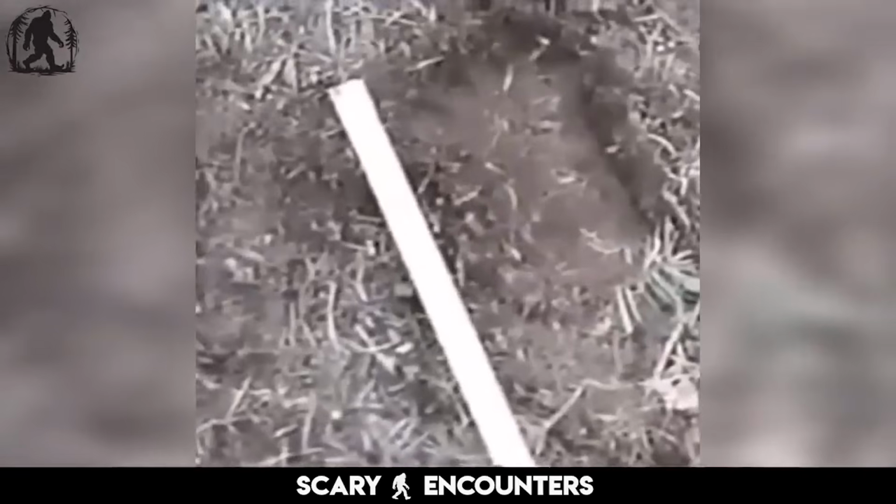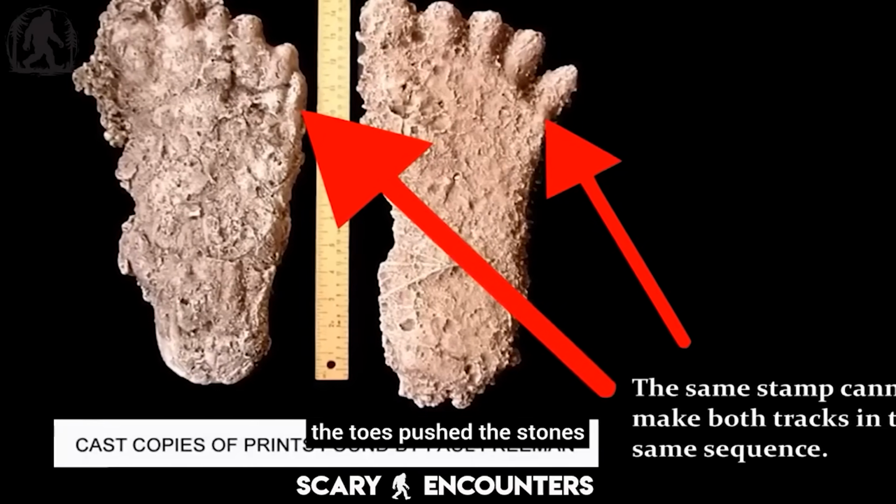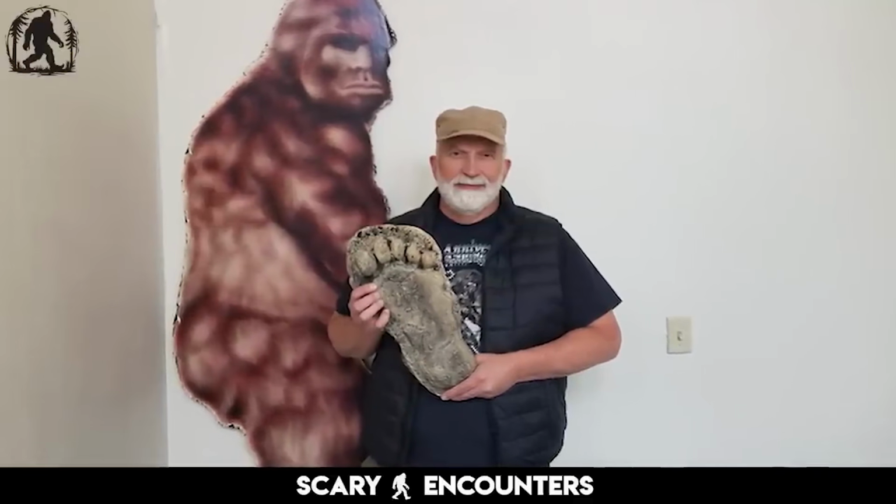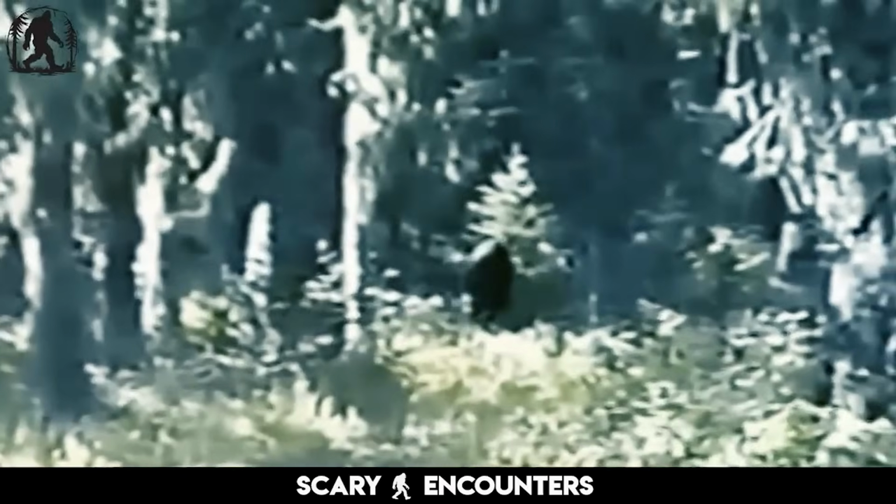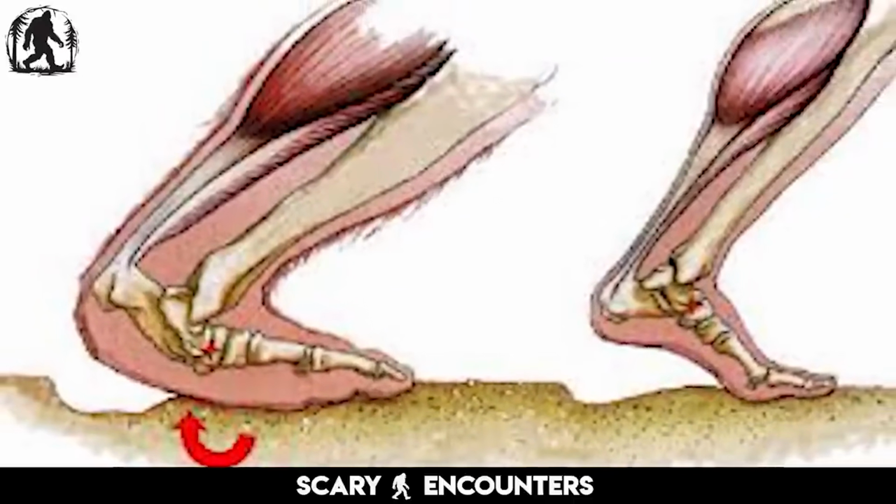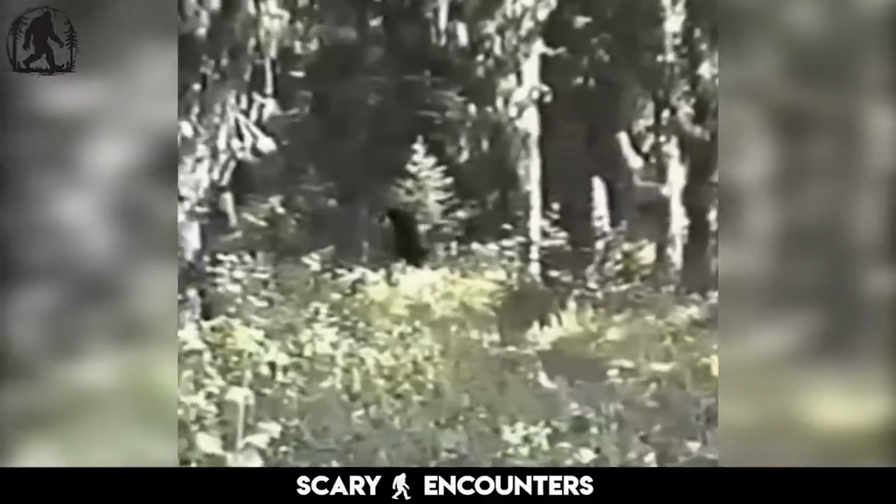Then there was the knuckle print. Curled over protruding stones, while in others, the toes pushed the stones deeper into the ground. The same stamp can't do both. Freeman had once shown Meldrum what he believed was one of the most detailed toe impressions he had ever seen. But when Meldrum looked at it, his reaction was immediate. That wasn't a foot. It was a fist. A knuckle print, belonging to something that had pressed its hand into the ground with force.